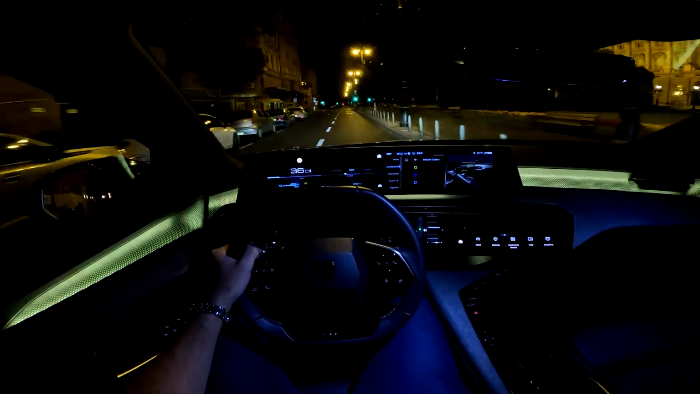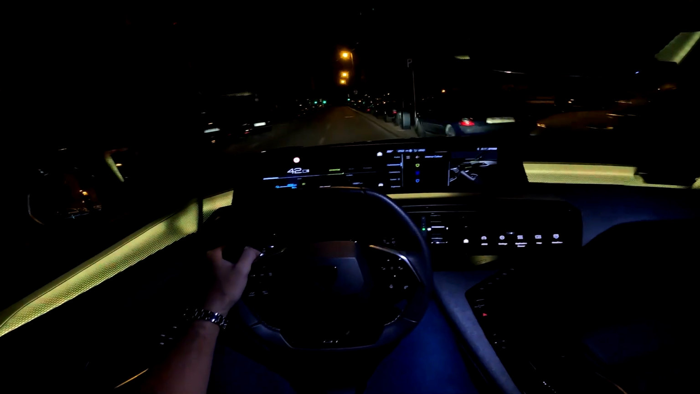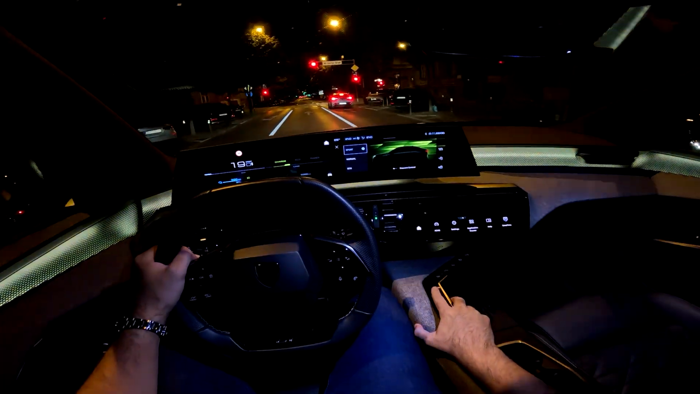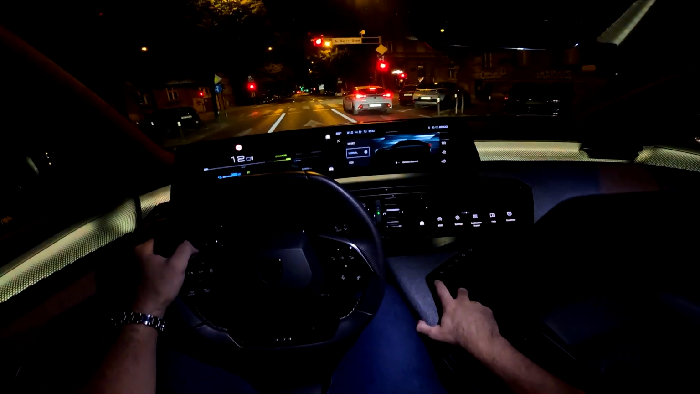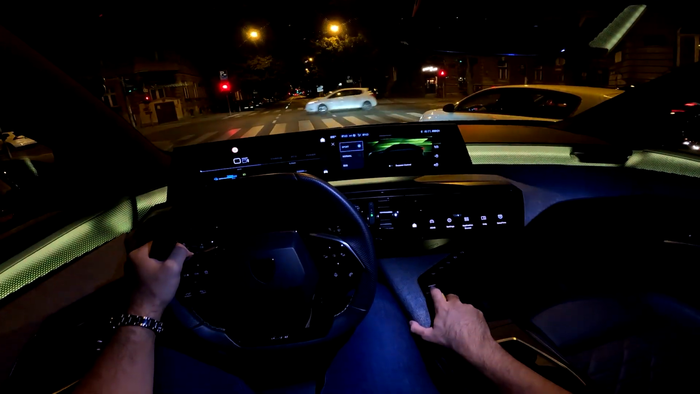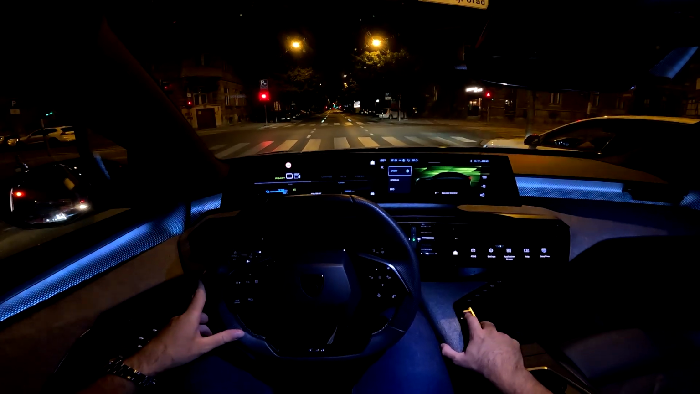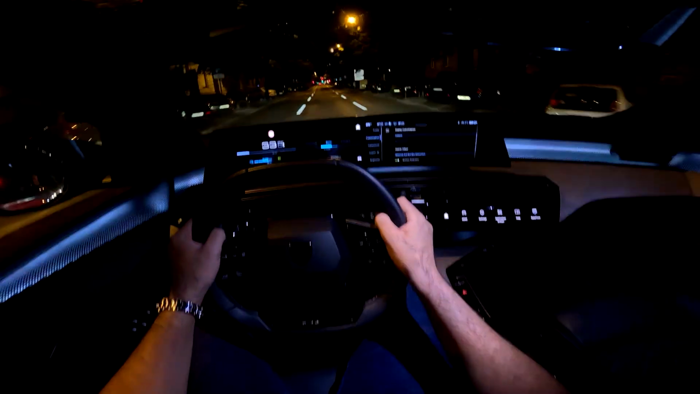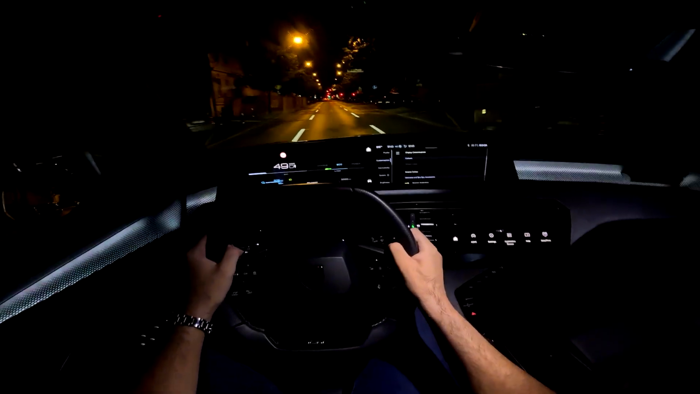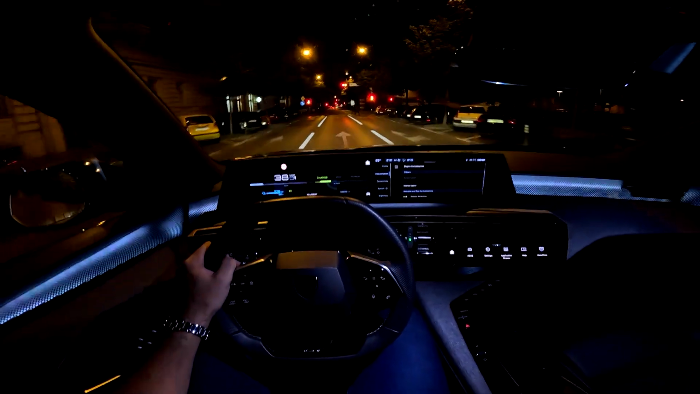How nice is this? You can just relax and enjoy the drive, and I hope you're enjoying it with me. Now the drive mode selector is here: Sport, Normal, and Eco. So let's put the Sport mode. Again, 210 horsepower and 345 Newton meters of torque in this model. And you can really feel the instant power available, even more pronounced in sport mode.